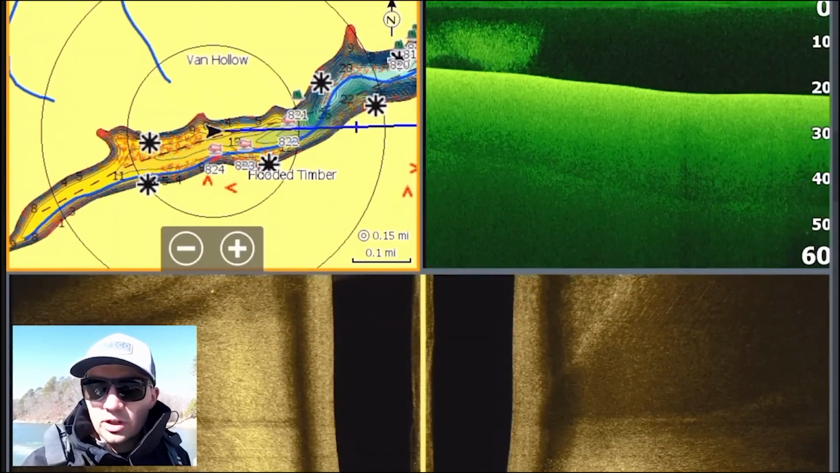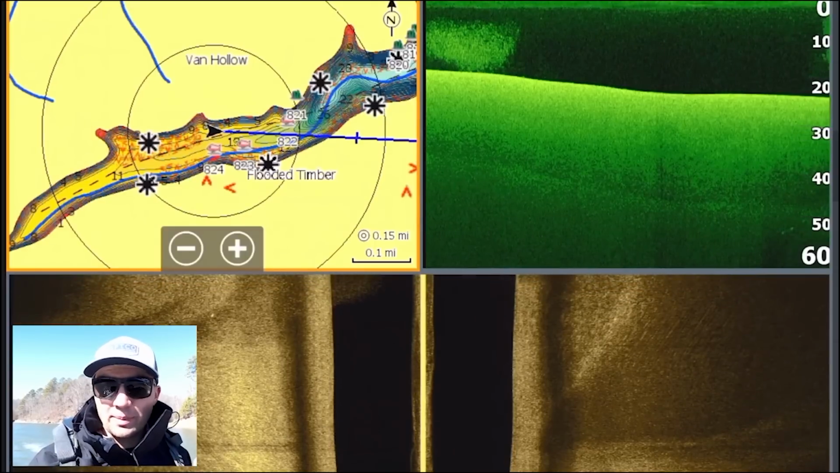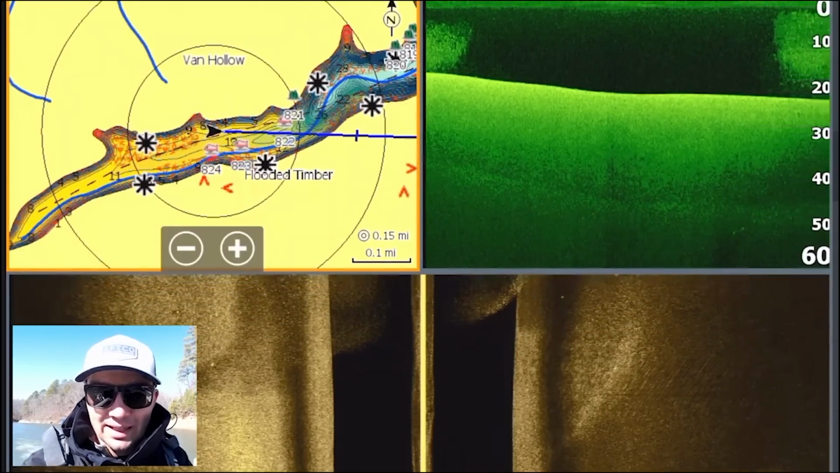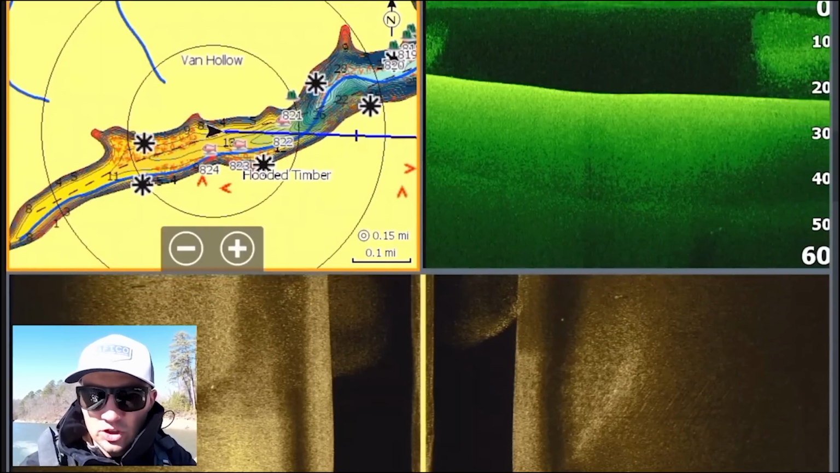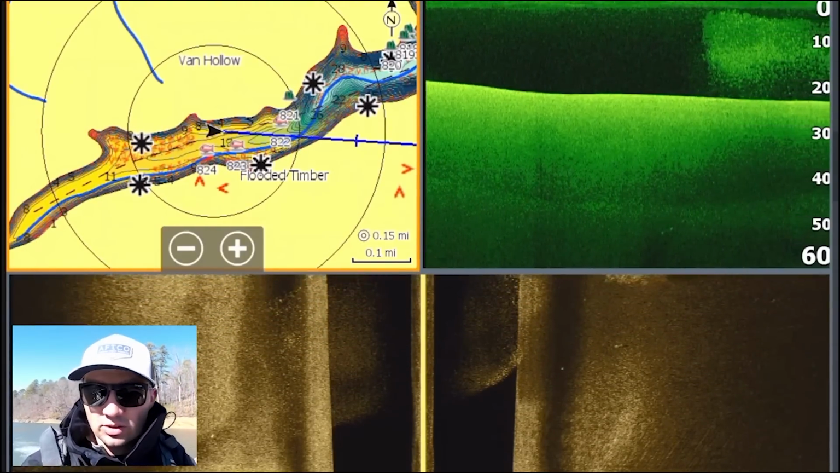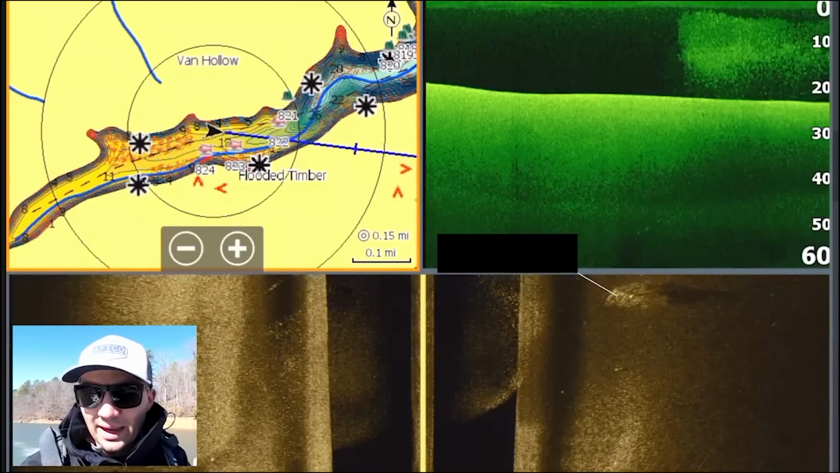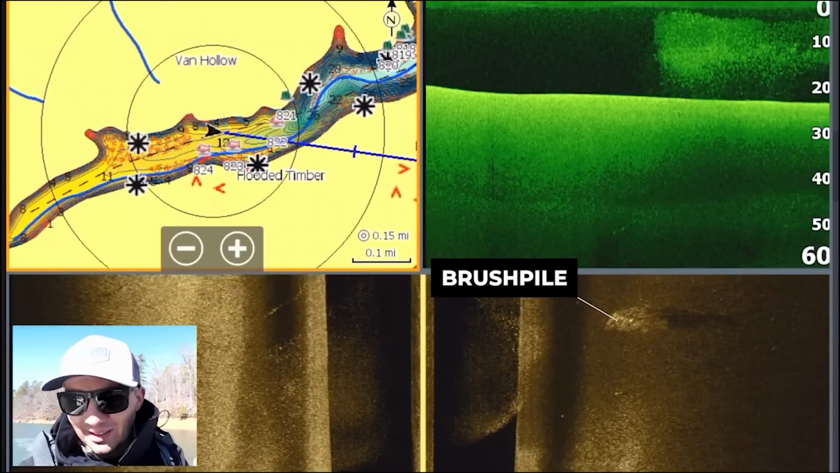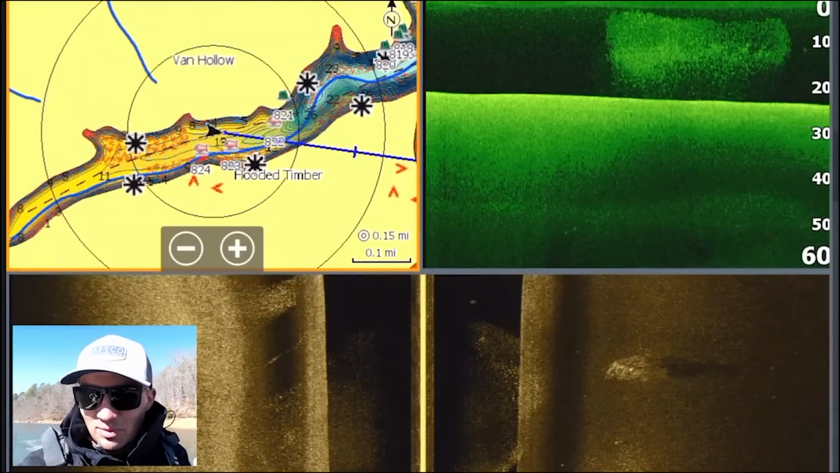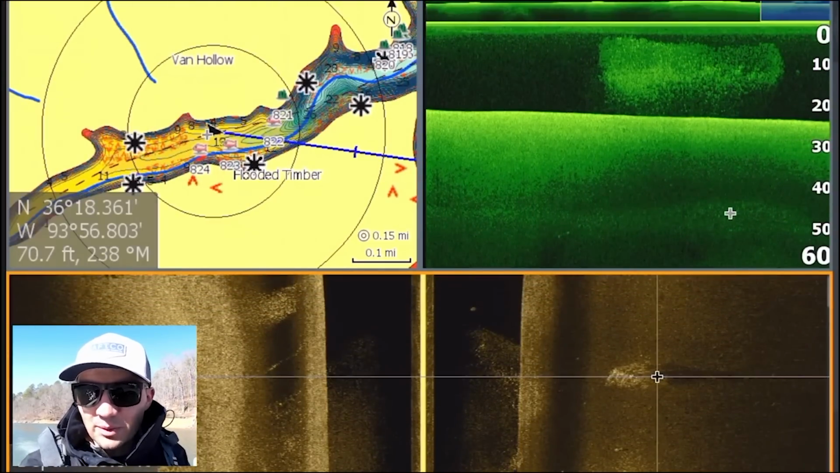I do need to figure out where these fish are setting up. I've seen some of these fish that are just kind of out here suspended on the bottom, or sitting on the bottom, or kind of chasing around these bait fish just a little bit. But I may need to also just go and fish down some of these rocky channel swing banks, or around the brush pile like you see right here. That could also be a pretty good little deal. And if I mark that brush pile, that might be a spot we can find some fish.